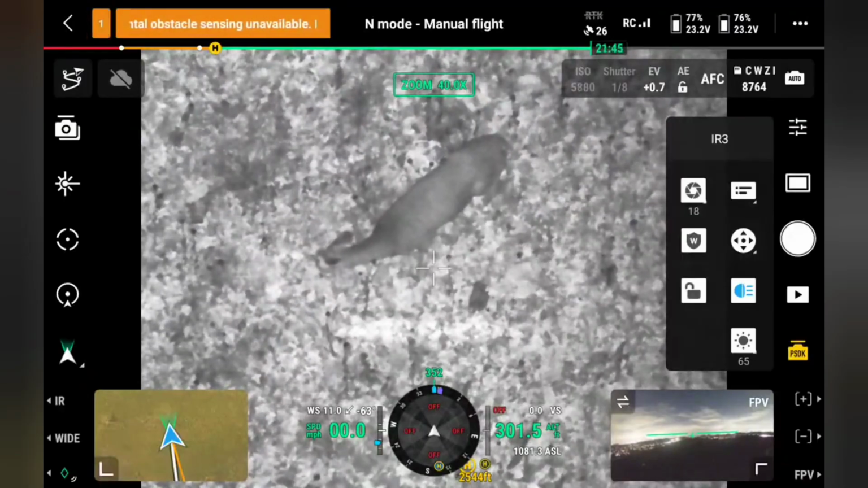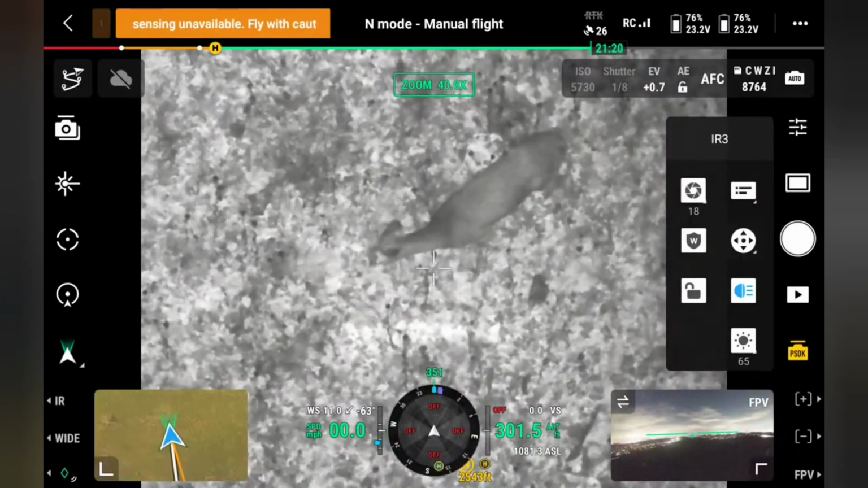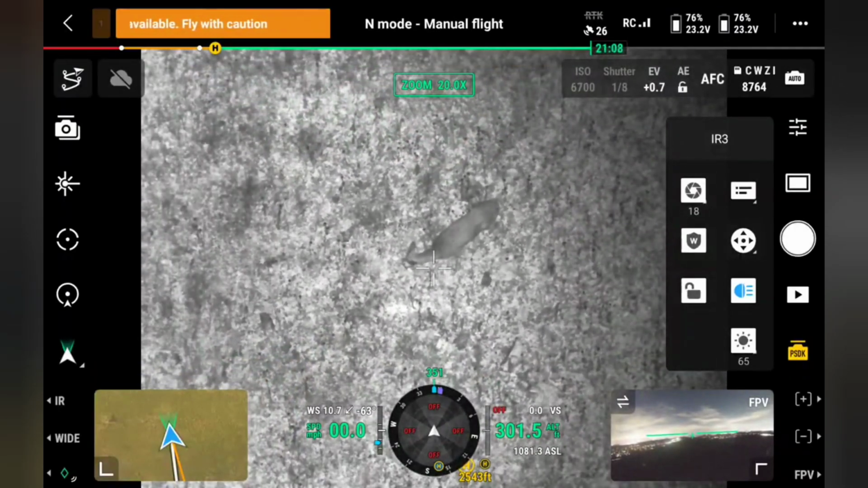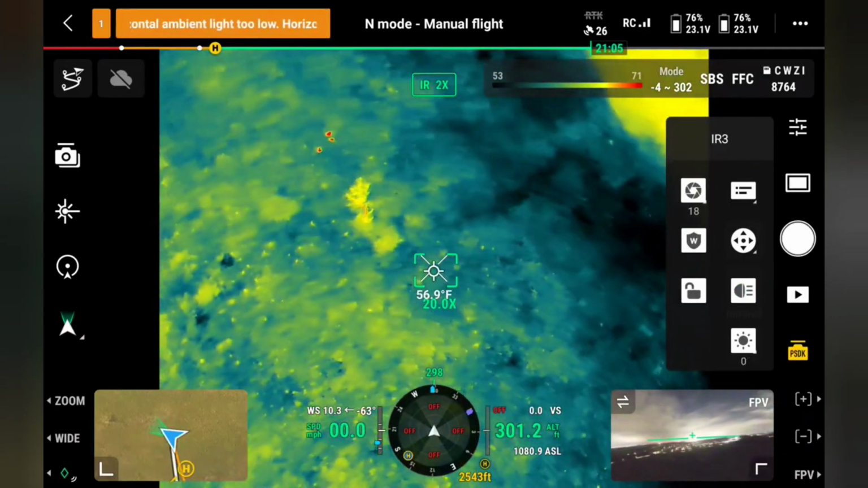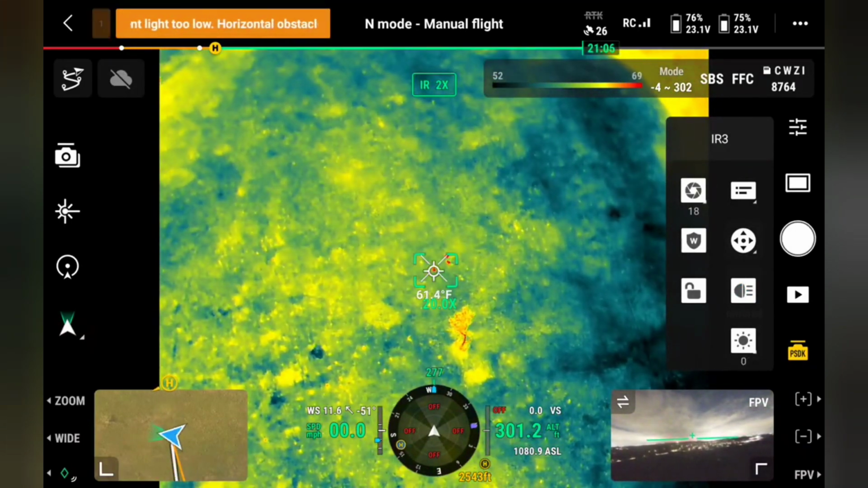So 40 times zoom, a little spike there. There's 20 times zoom. Again, didn't disturb anything there.